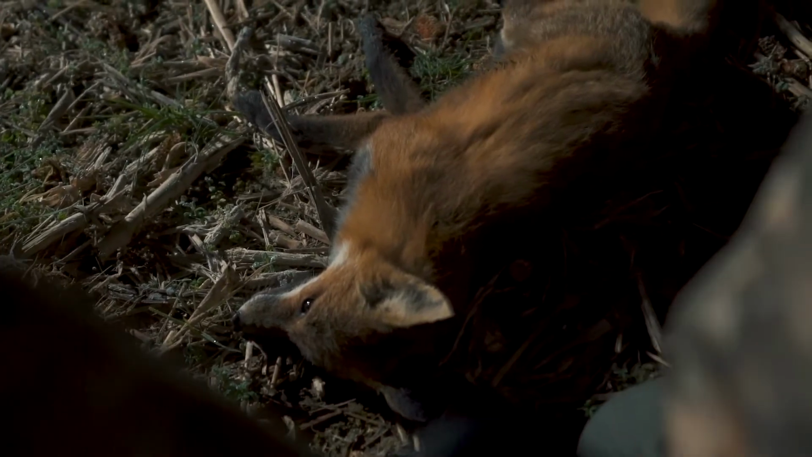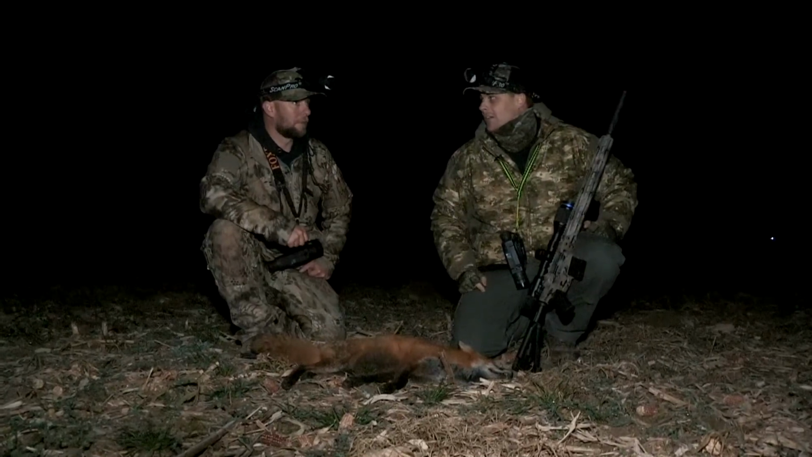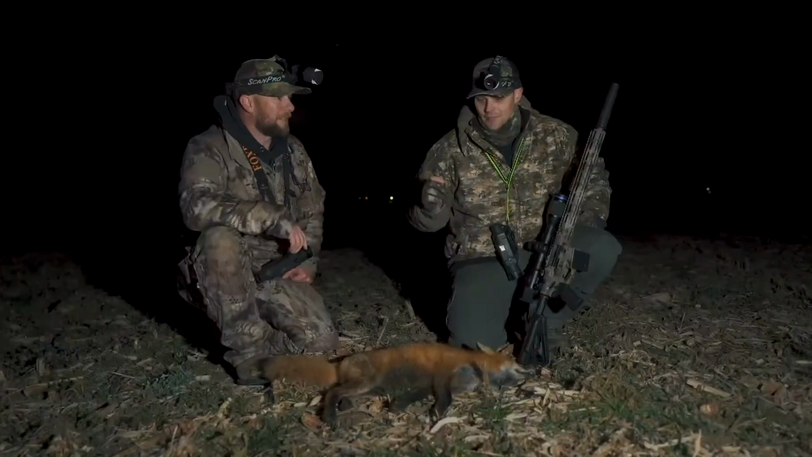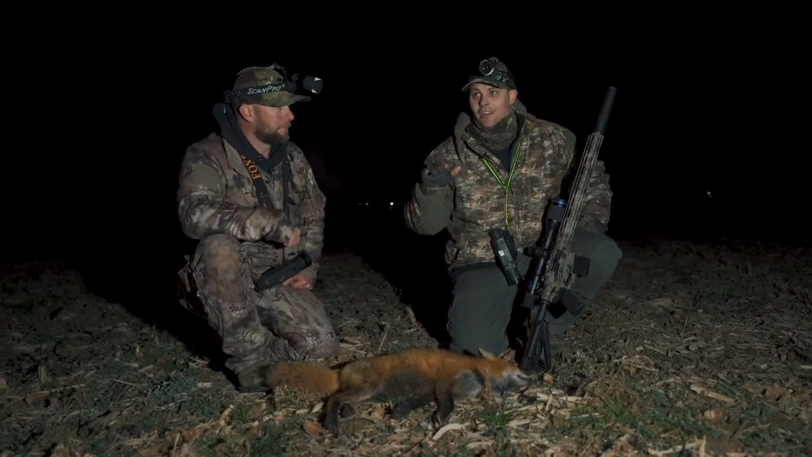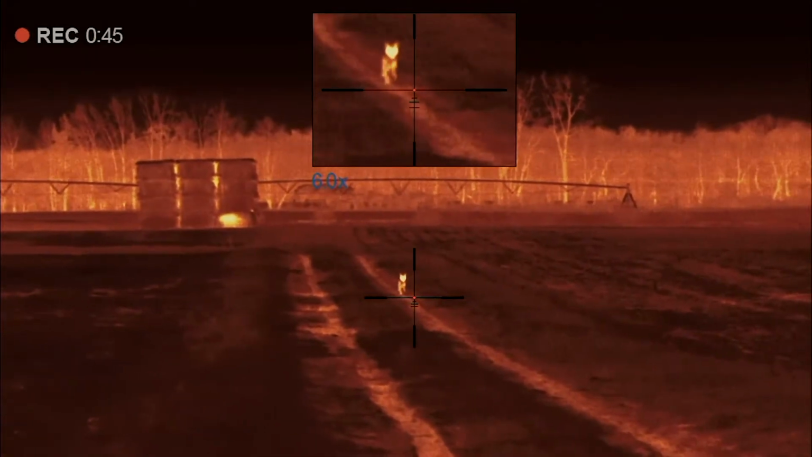But like I said, when we got here, as soon as we walked in and set up, you said there's something small over there. That's probably a fox. I could see the top of it ahead, and I was like, oh, that's probably a fox down there. As soon as I told you, we got everybody ready. As soon as Mike hit the call, here he comes. Yep, I was like, all right.